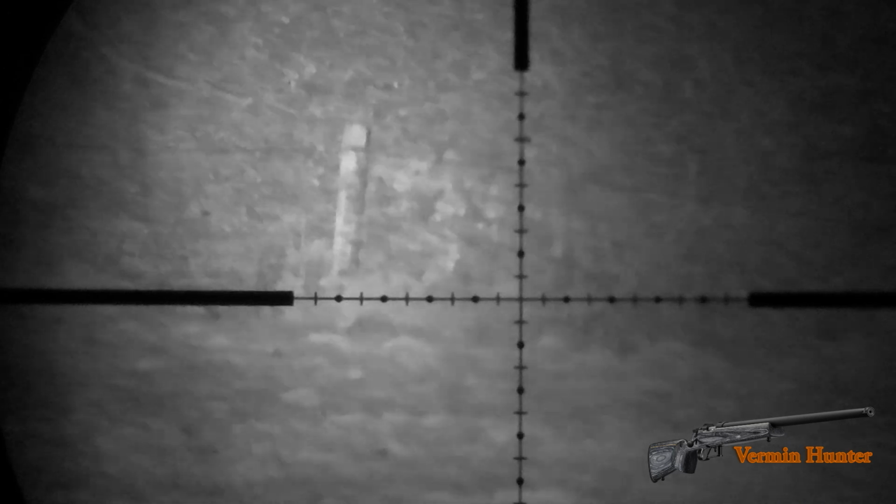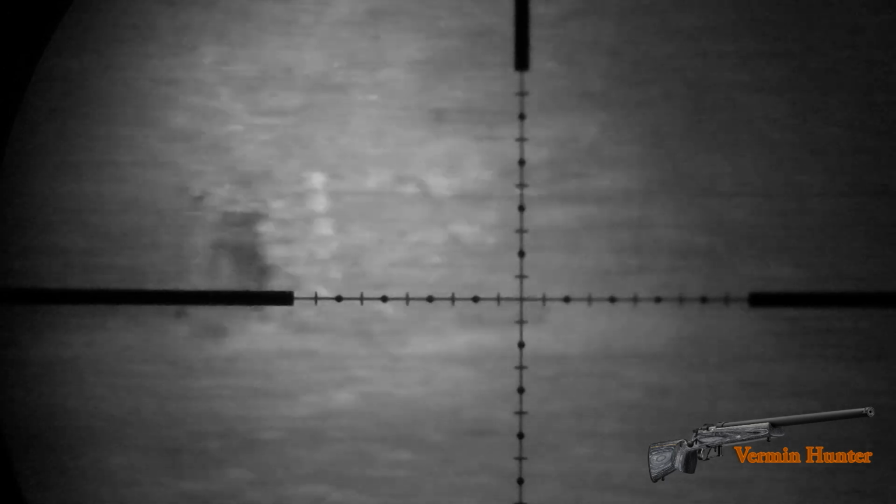I'm scoping down the field here from the reservoir, and that's over 300 yards. It's a good picture with the T2 Pro when you've got good atmospherics. When it's a very cloudy night or quite drizzly, you do get a poor picture. So you'll see the black hot, and then I'm scoping back down the field from where the car's parked, and as I keep coming down the field towards the gate, the gate is about 120 yards away from me.